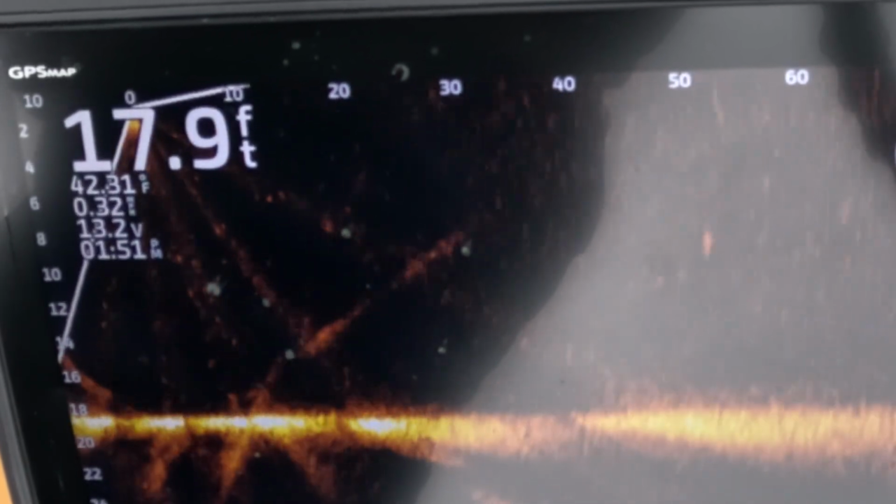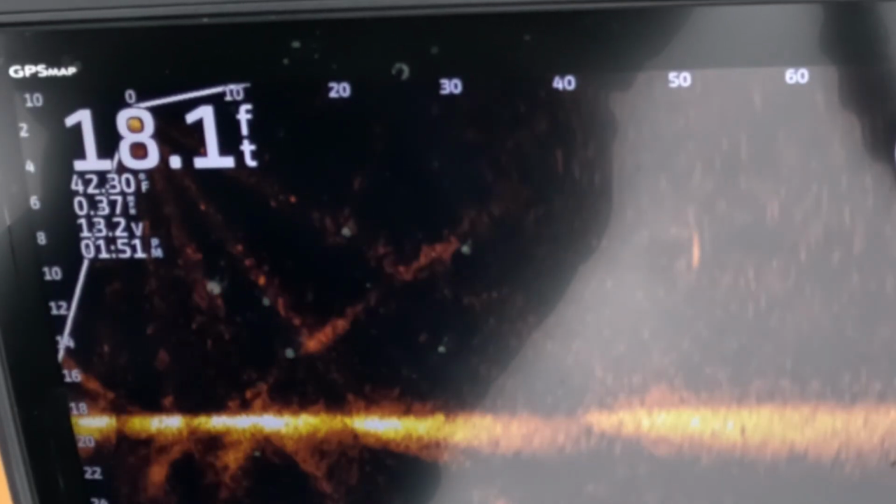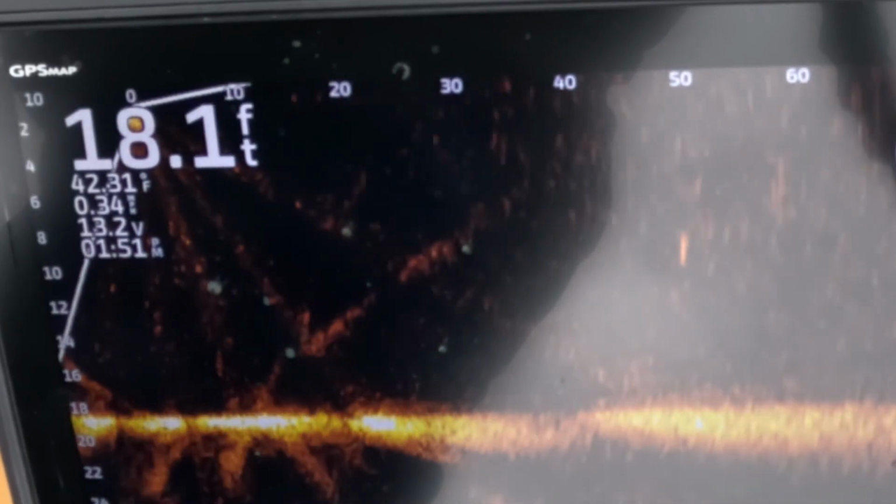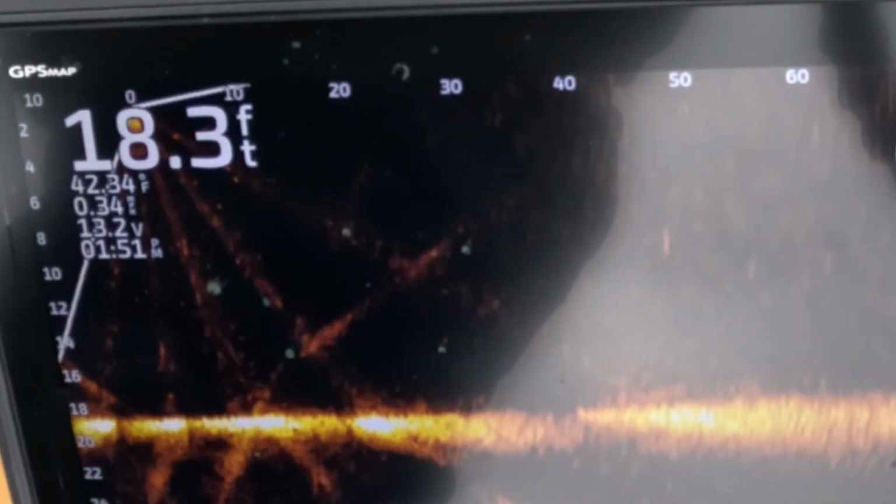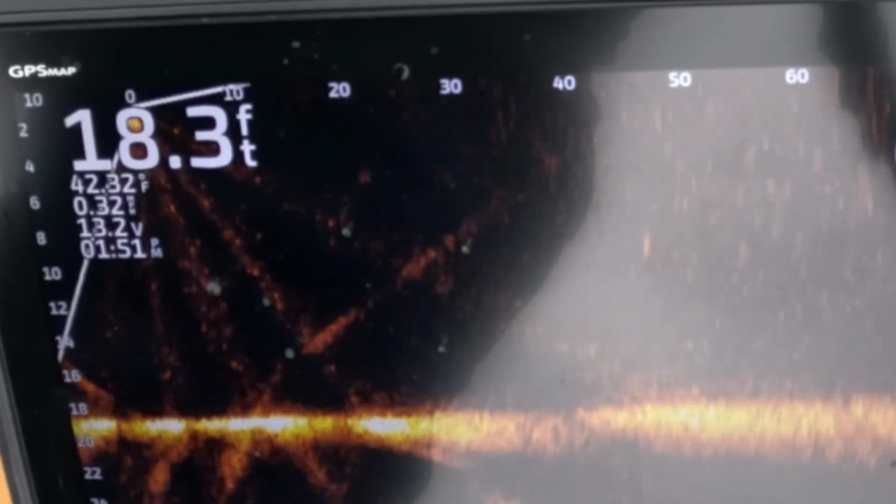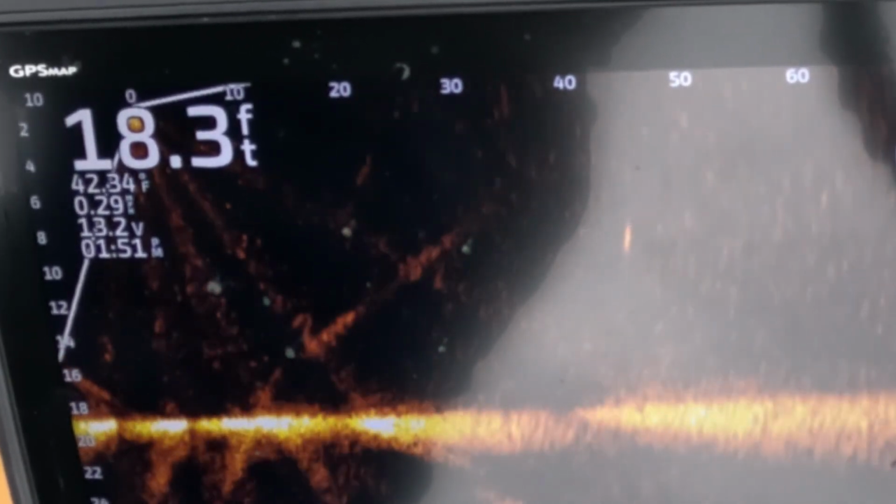It's got a pretty good flash to it on the LiveScope. It's putting off a decent signal. Big signal, bright signal. And it seems to be wanting to get down there around 9. So I'm calling this a 9-footer based on what I'm seeing right there.